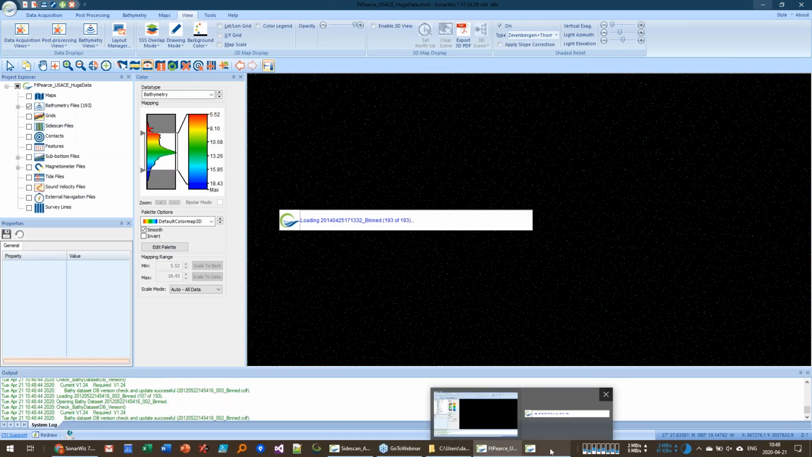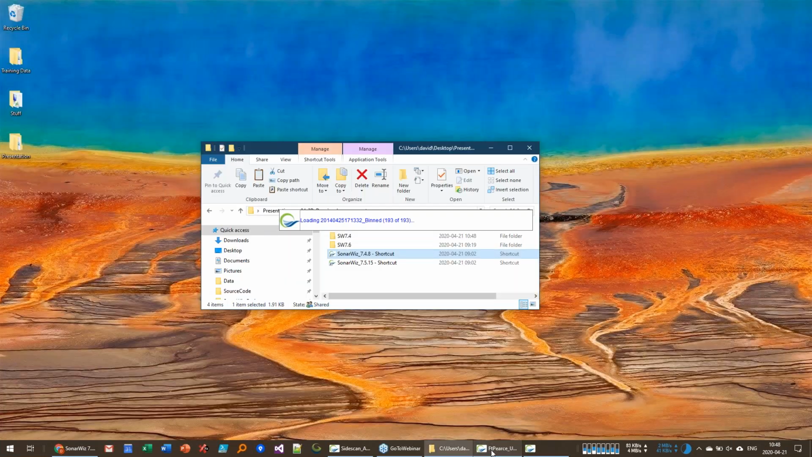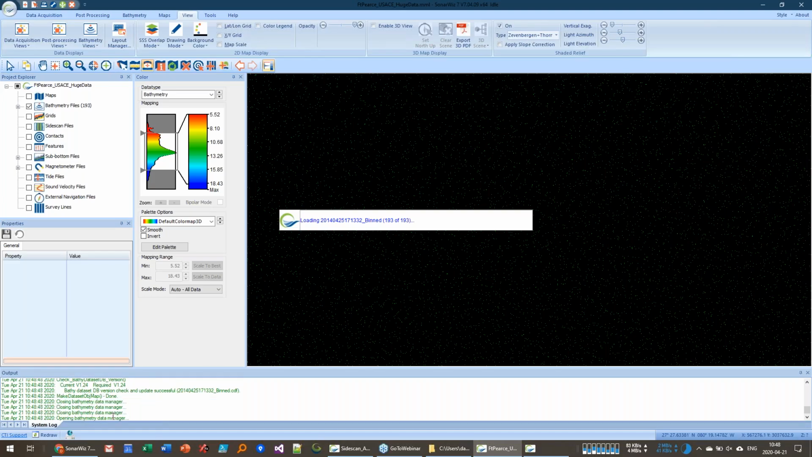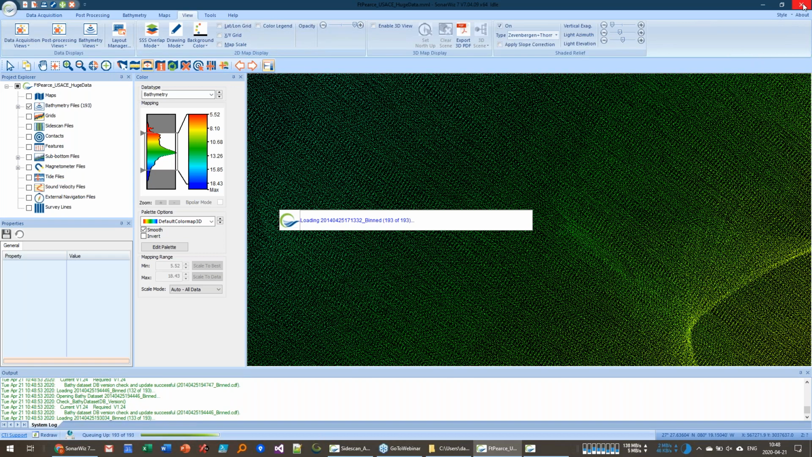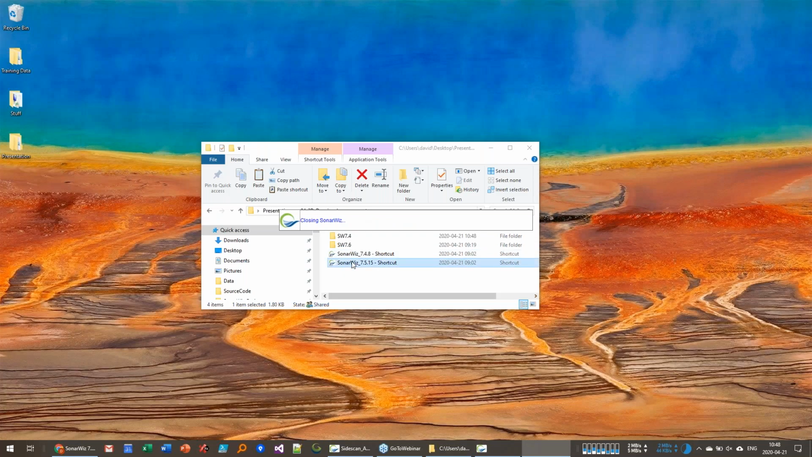So if we go back, SonarWiz 7.4 is still messing around with the bathymetry points while it's drawing. So I'm going to turn this off and switch to 7.6, the new version. Same exact data set, but it is now going to use the octrees.